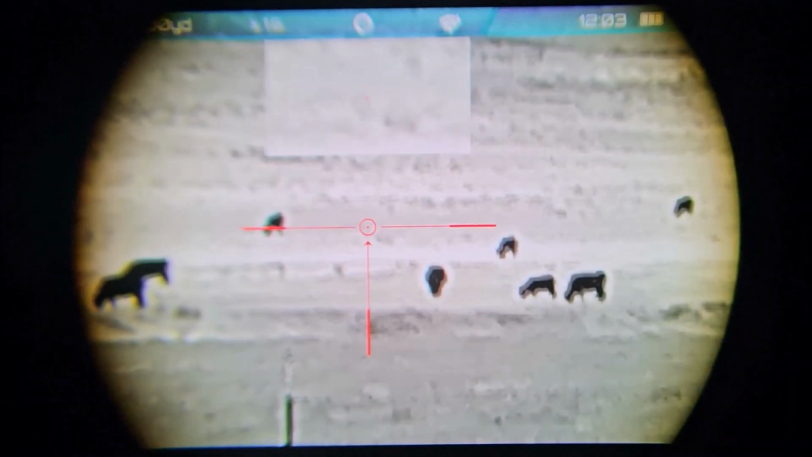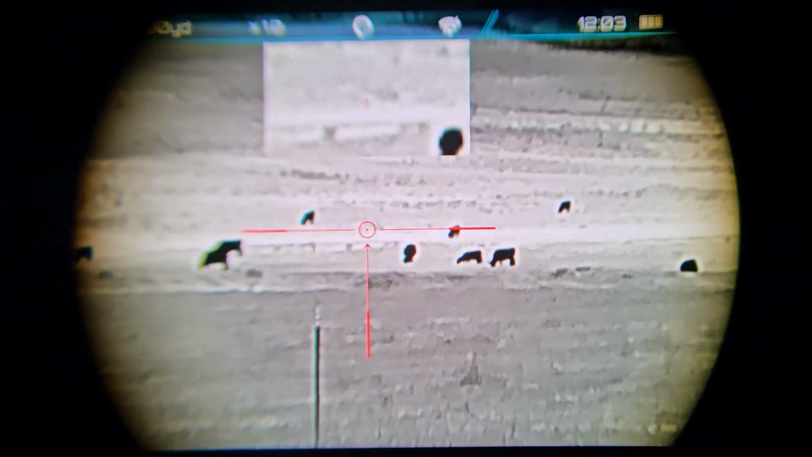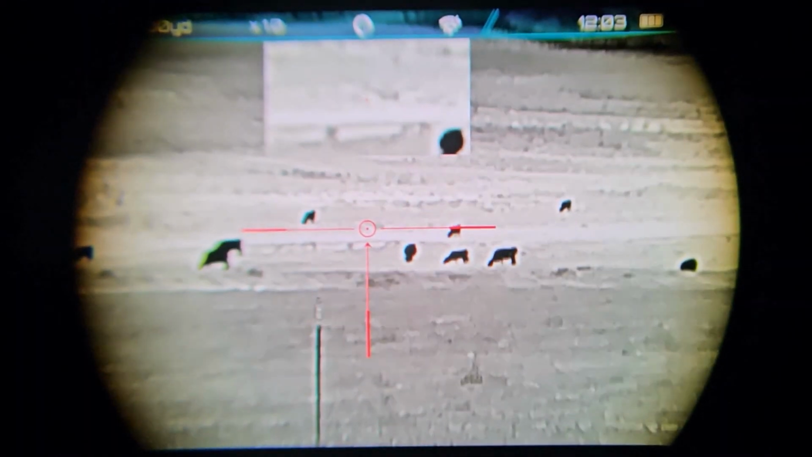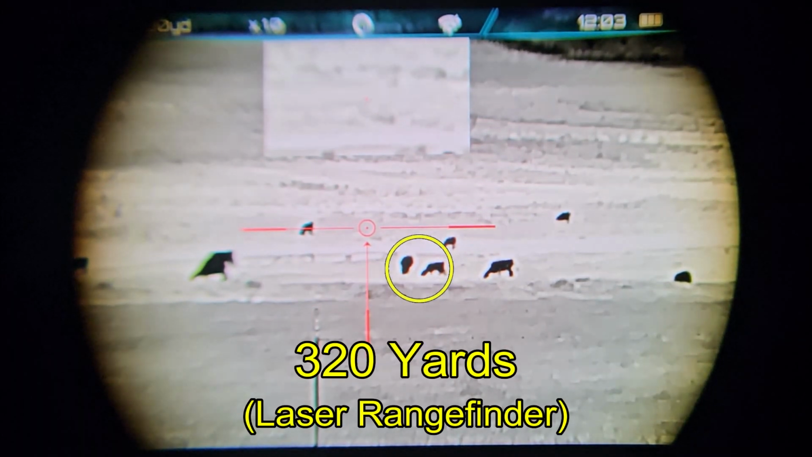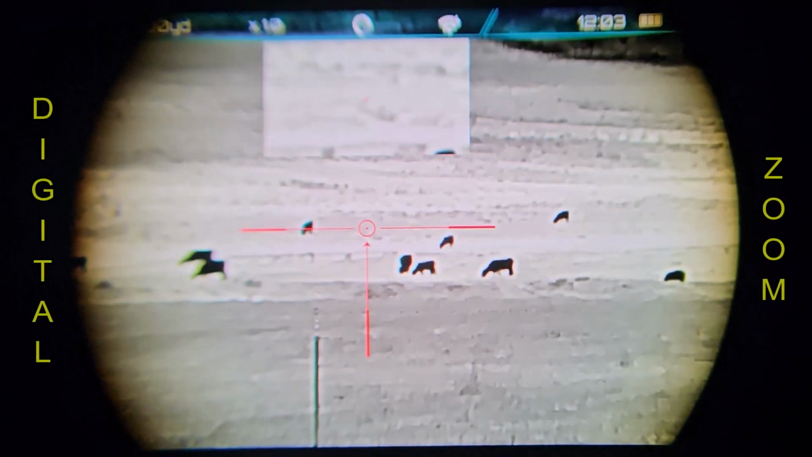So I just wanted to explain to y'all that the image through the scope is actually fine, that what you're seeing are artifacts of the method that I'm using to record through the lens of the scope, and that's going to be on the methods and not on the scope. Alright, we have cattle starting at about 320 yards for the closest ones. And we're going to demonstrate digital zoom.